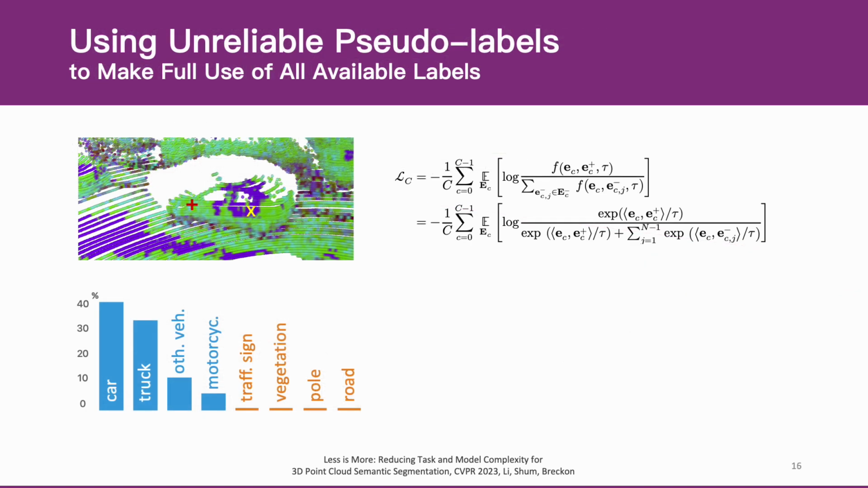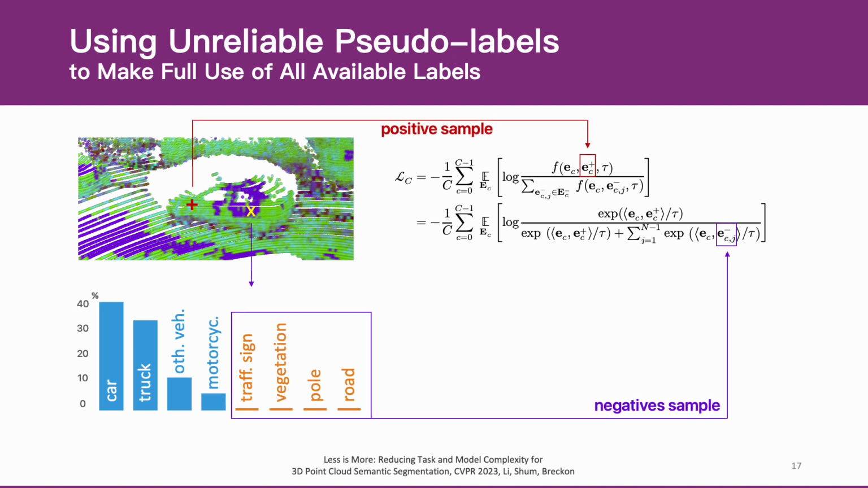The third contribution is using unreliable pseudo-labels to make full use of all available labels. Unreliable pseudo-labels are frequently eliminated from semi-supervised learning tasks or have their weights decreased to minimize performance loss. However, such simplistic discarding of unreliable pseudo-labels may lead to valuable information loss, as unreliable pseudo-labels can offer information that helps in discrimination. As shown in this figure, the unreliable pseudo-predictions show a similar level of confidence on car and truck classes, whilst being sure the voxel cannot be pole or road.